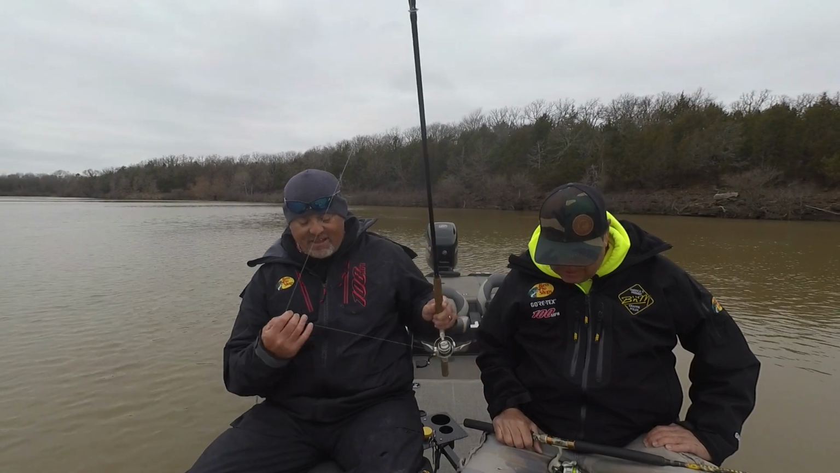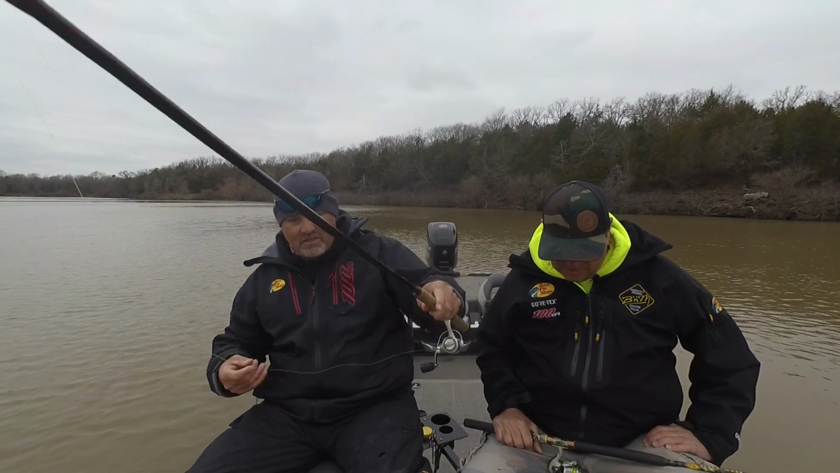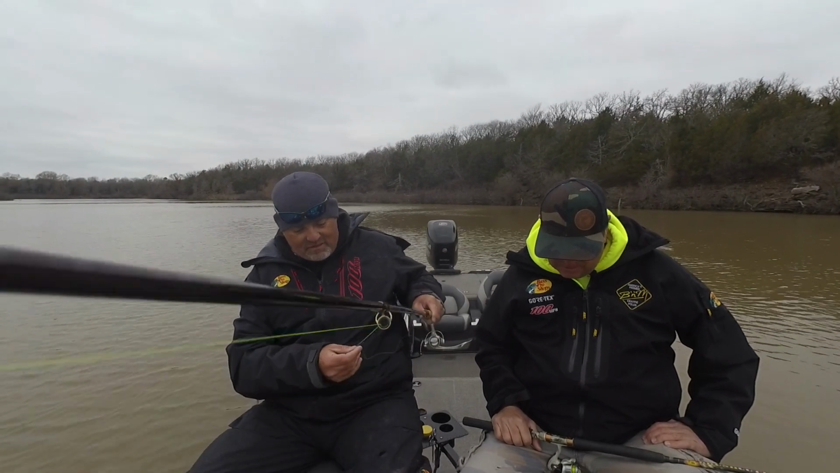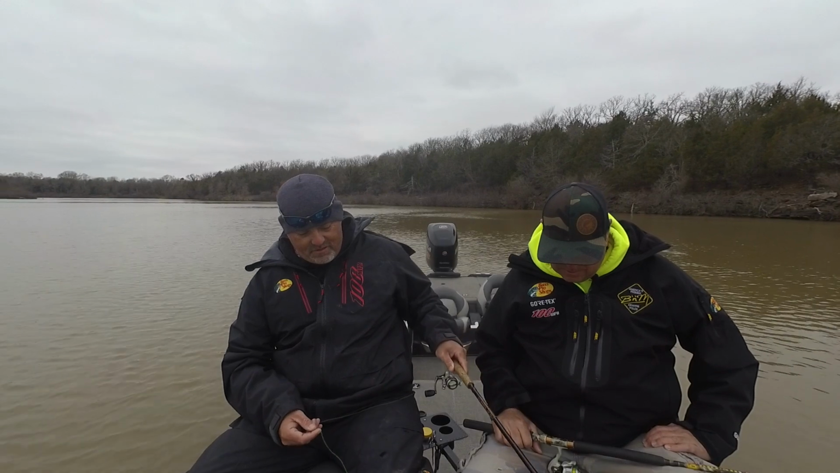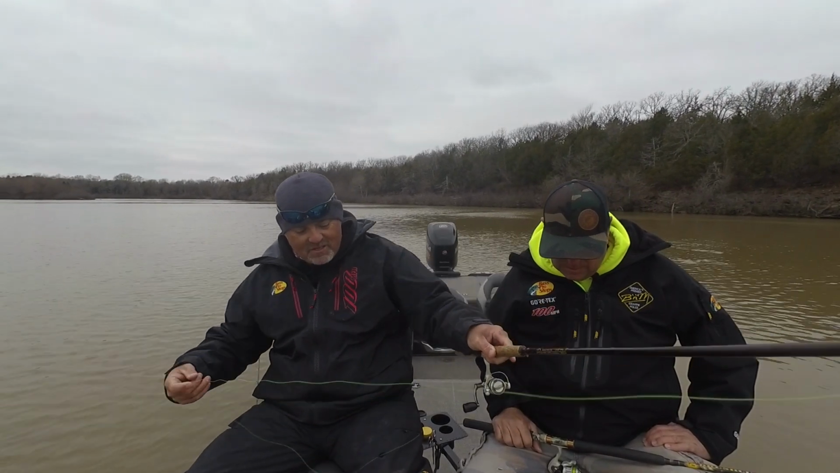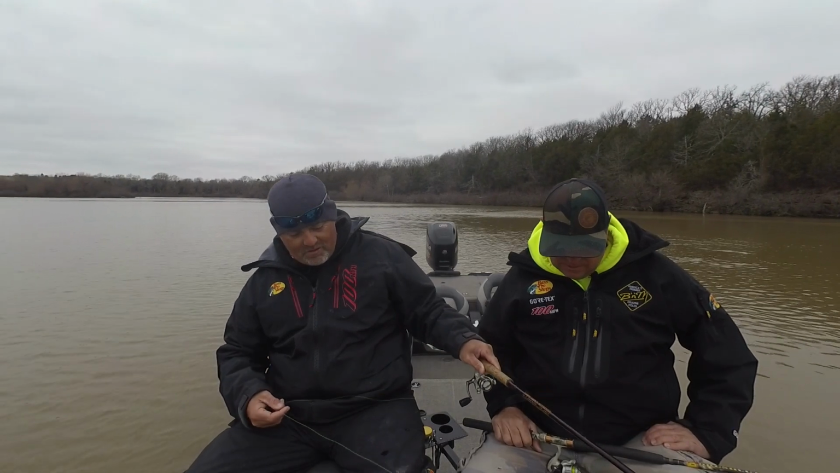Ooh, if that's a crappie, I think it may be a catfish. Dude, that's a hubcap for sure. Oh, he's kind of acting crappie-ish. I need to see him swim though. Yeah.